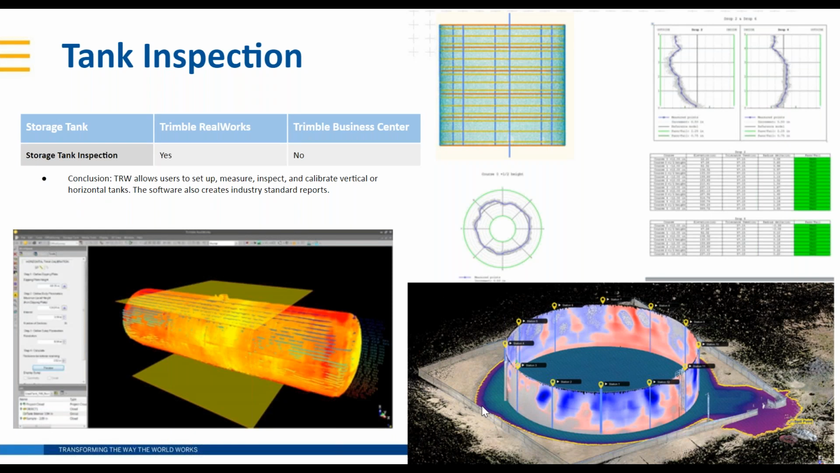All right, tank inspections. So this is in the industrial applications, tank inspections, particularly useful in today's environment where we've got all of this oil and gas to store, but no consumers to buy it. So the storage rates have gone way up, something that the TBC and RealWorks team, more so the RealWorks team, have been paying attention to. So what RealWorks allows you to do is to set up, measure, inspect, and calibrate vertical or horizontal tanks.